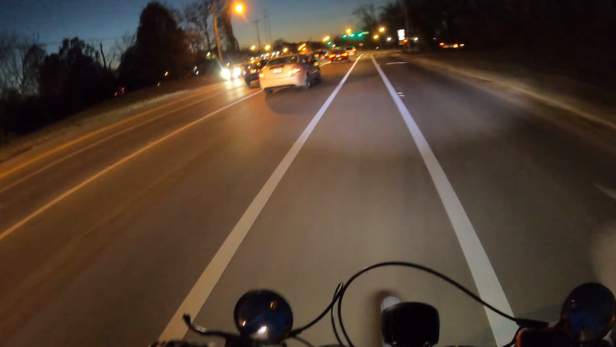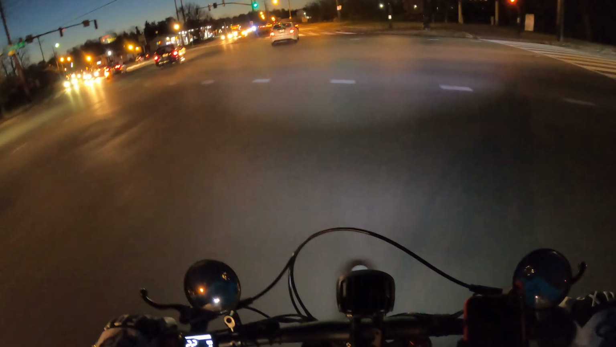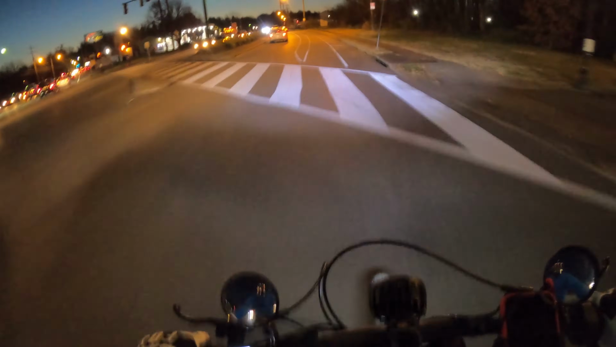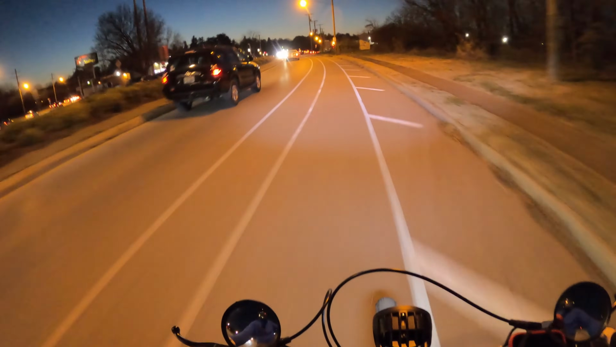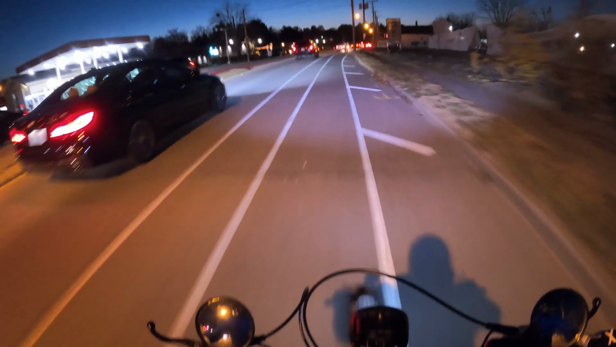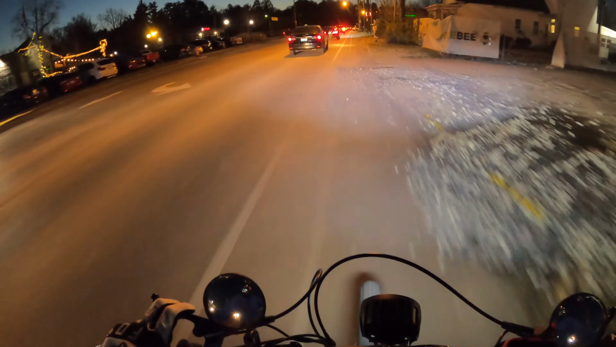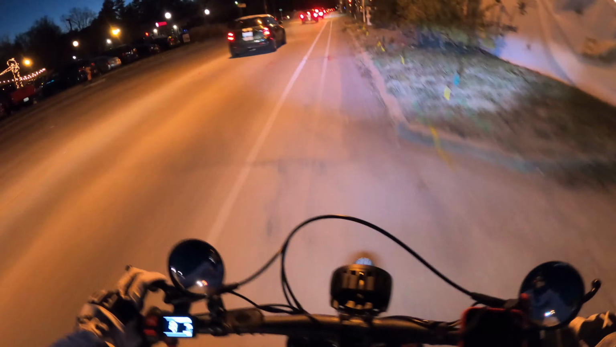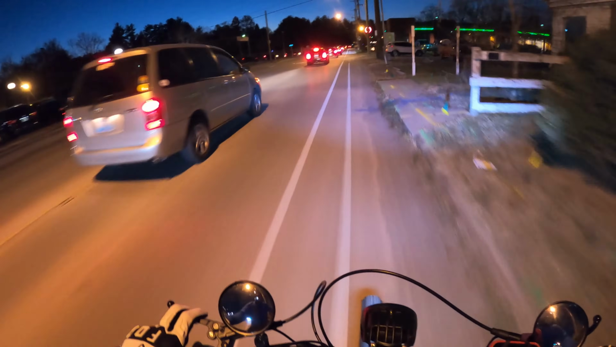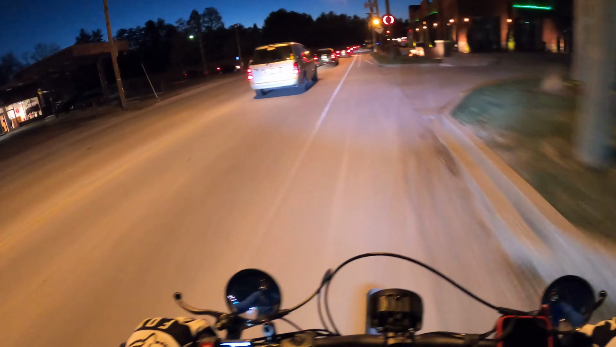So, nothing actually came out of that. Nobody was too crazy. A bunch of remnants in the road of a crash. Going slowly, so that's never safe when traffic is bunched up side by side with you in the bike lane.